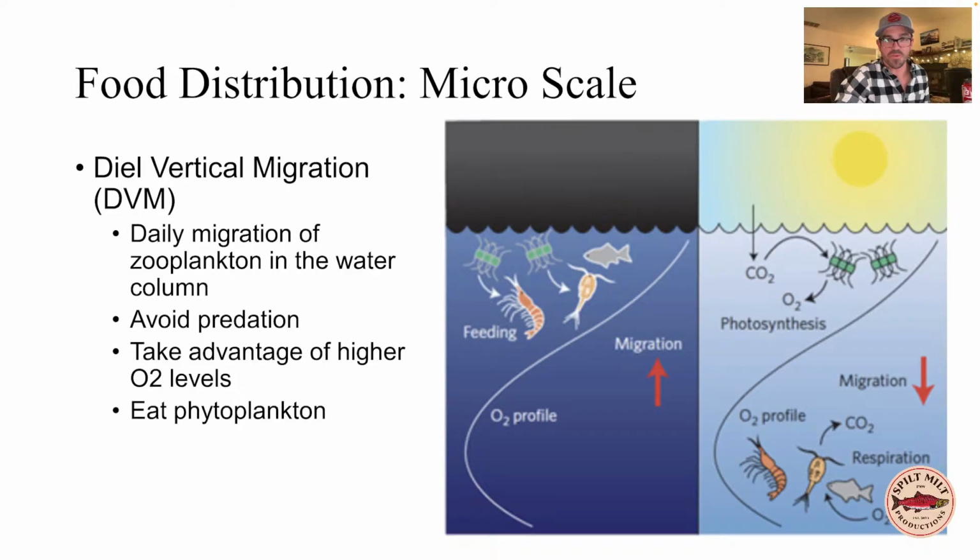Usually it's not much more than, like I said, 20 to 30 feet, 40 feet max, okay? But they're doing this every day. This is one of the greatest migrations that occurs every day on this planet. There are metric tons upon tons of plankton moving up and down in the water column on this planet every day. And they do it in our little lakes too.